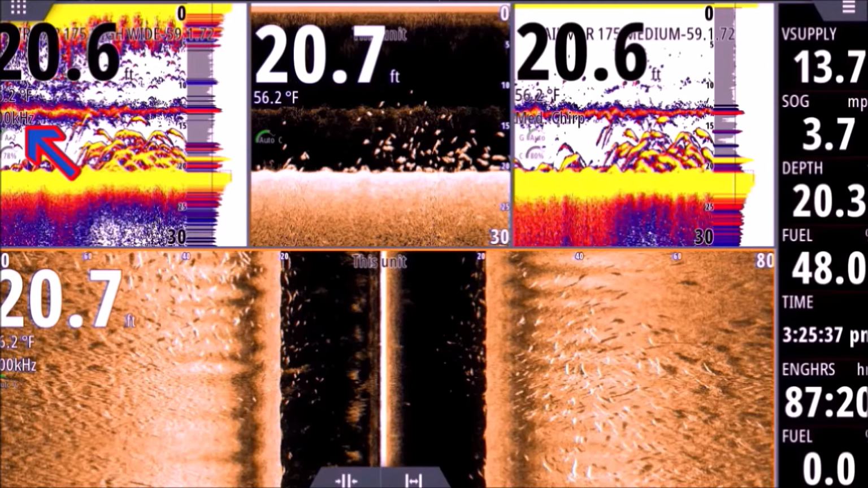And why not chirp? Why set it to 200 kilohertz, right? Well, in less than 30 feet of water, I find that my single fixed frequency settings give me a little cleaner image than a chirp setting. So if you look at that same panel, the upper left panel, 200 kilohertz, you can see a stack of striped bass on the bottom.